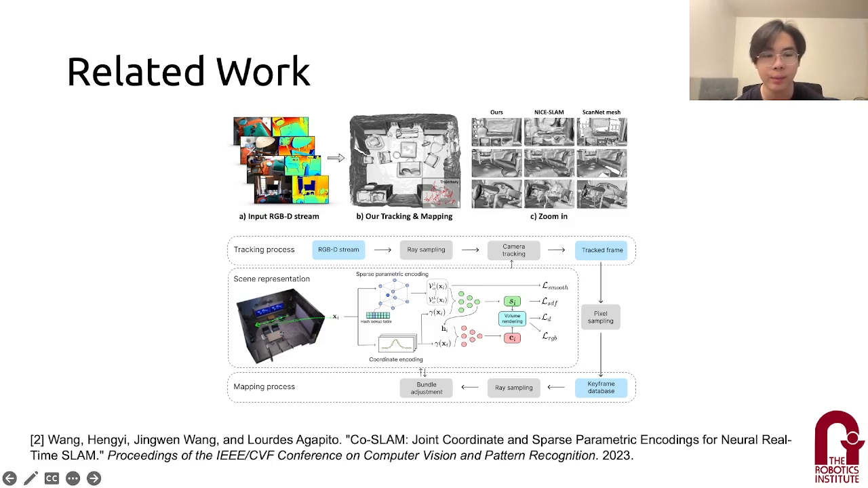Yan and others combine coordinate and sparse parametric encoding for scene representation, striking a balance between real-time performance and memory efficiency. However, this representation cannot expand to outdoor scenes since the size of the scene is predefined and cannot be incremental. Also, it will cost a lot of memory and cause serious hash conflicts.